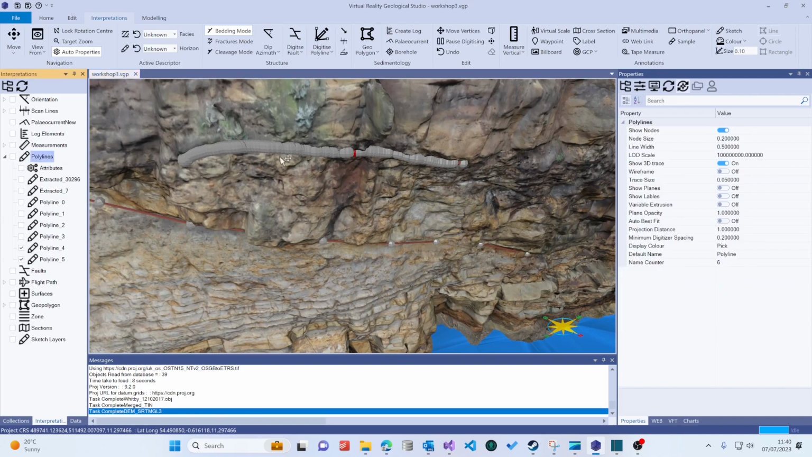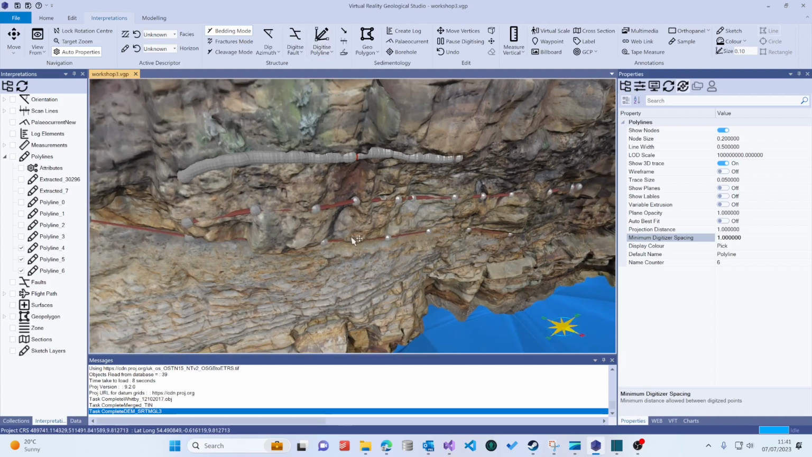If you want to reduce the number of vertices that are digitized in draw mode, you can do it by modifying this minimum digitizer spacing. So if I make this up to, say, 1 meter and use the same approach, draw, and see now, even though I'm moving along and holding the mouse button down, it's putting a vertex in about every meter on the outcrop. Double click to finish, and there are vertices.